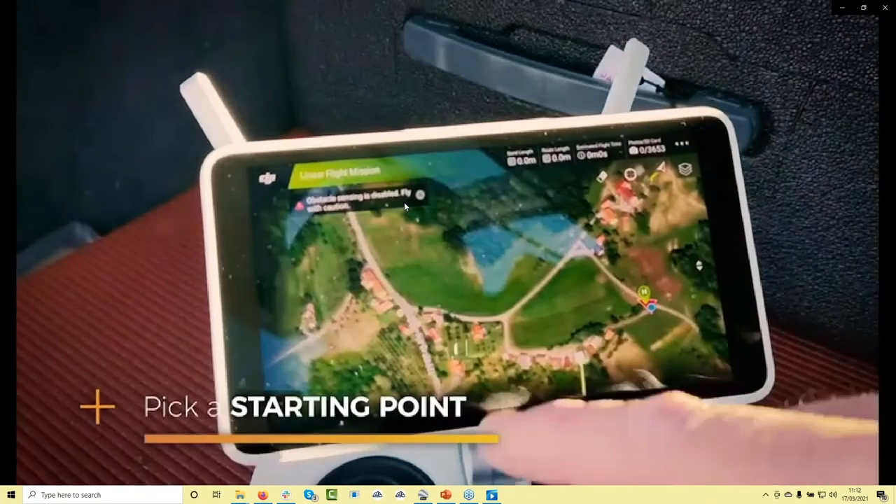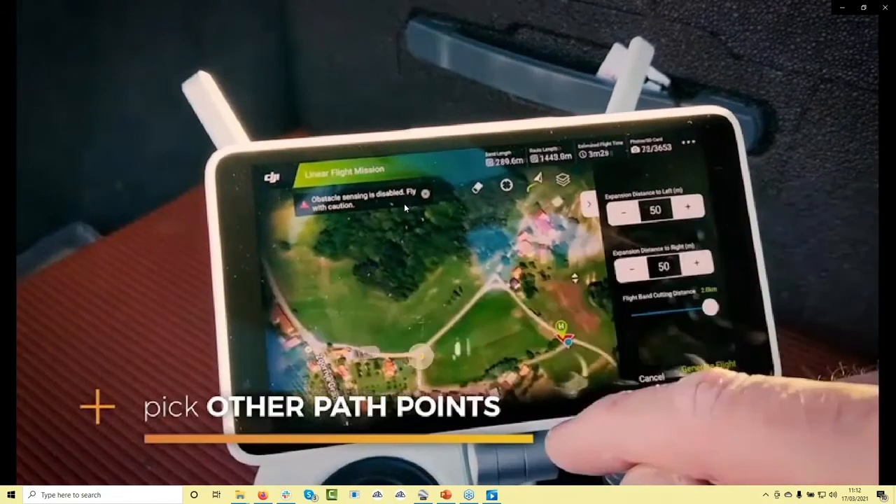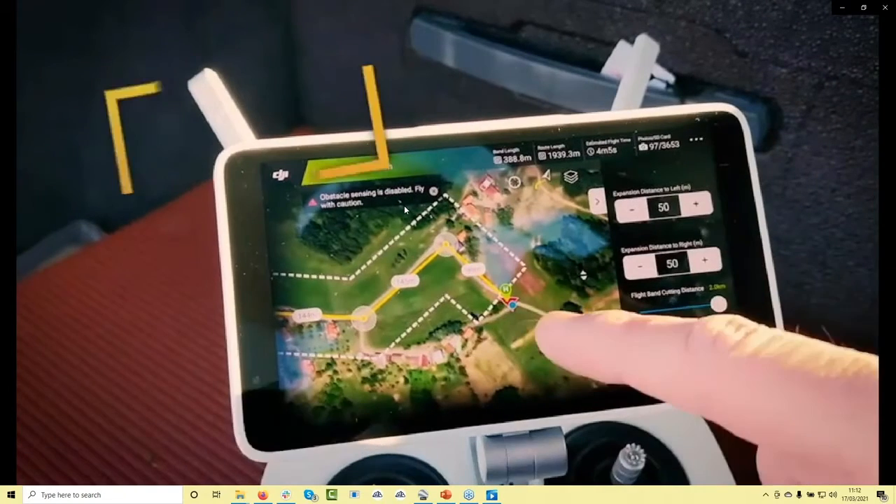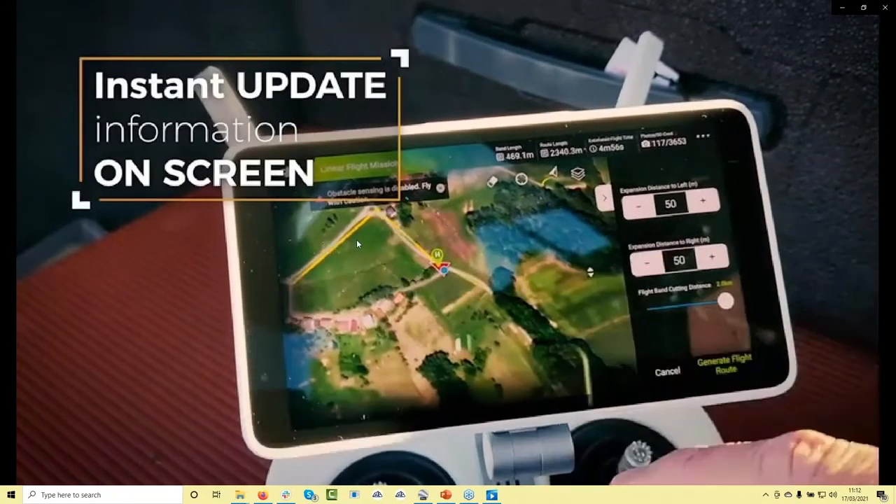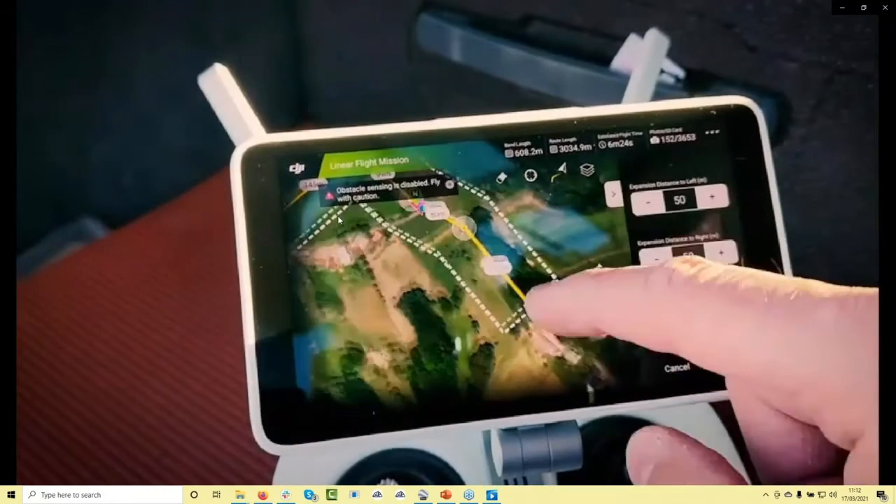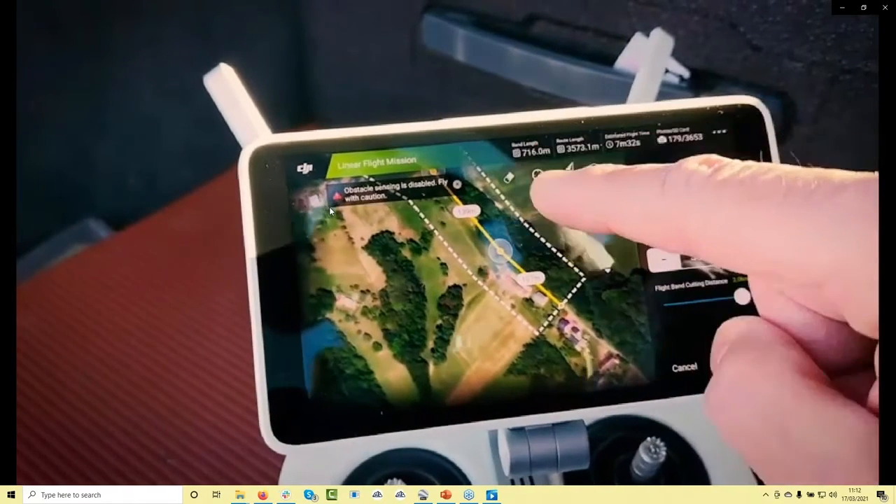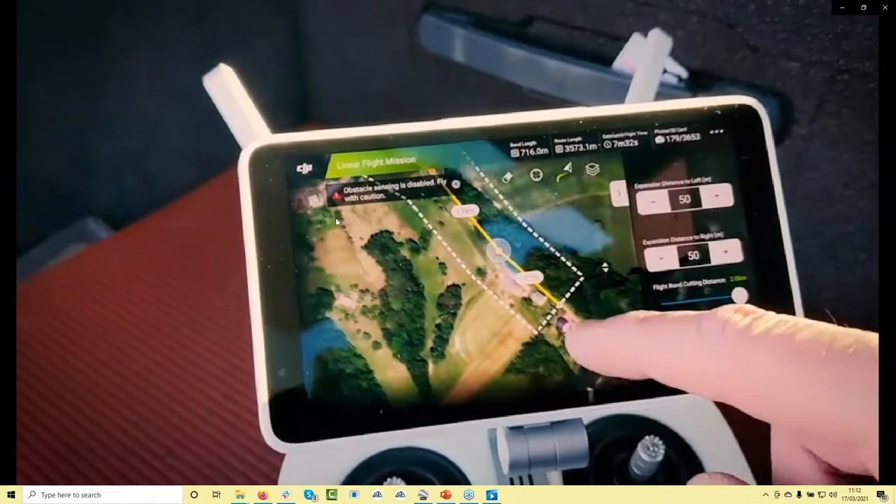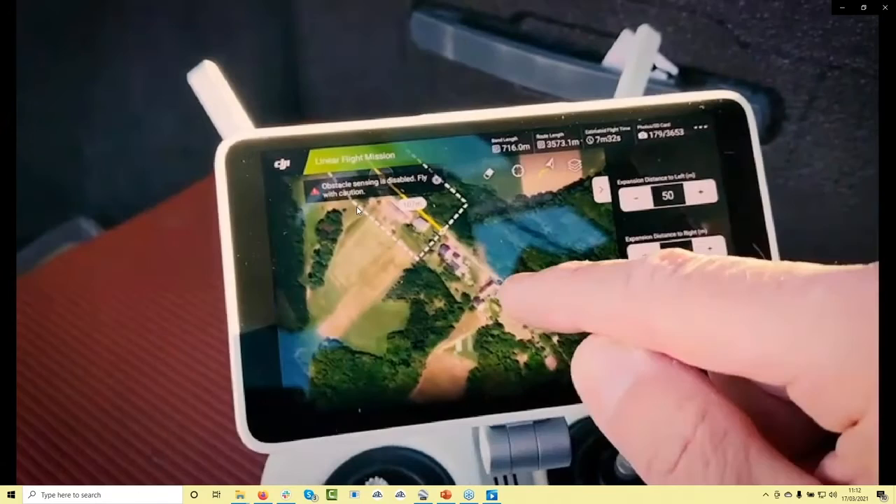I will start here, and then I need to fly over this road. You can see the home point icon already. We have everything ready for flight, and I'm just picking the points in the center of the road. And up here we can actually see the band length. It's 760 meters. Usually I'm doing 1 kilometer per battery.